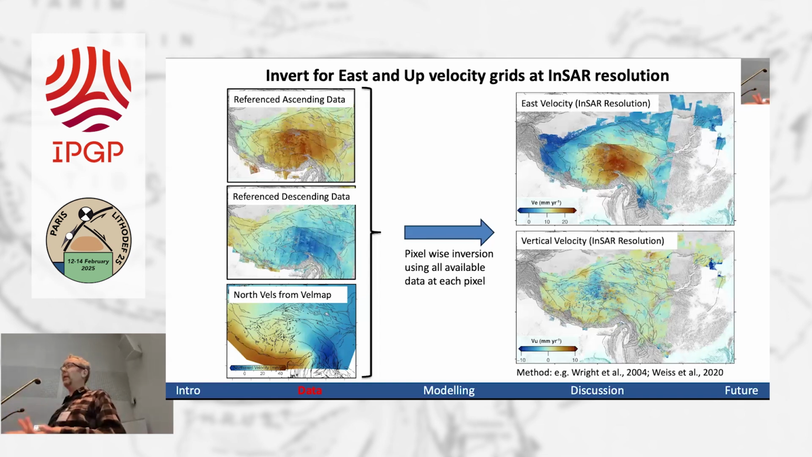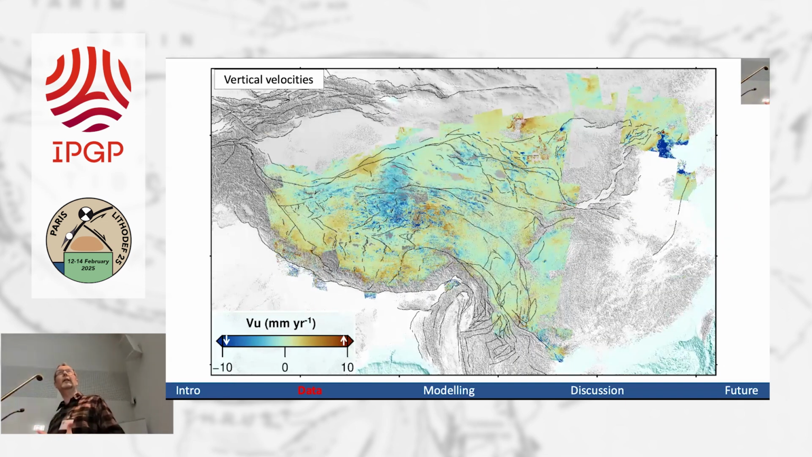We get around that by using the north-south from essentially the GNSS data. So that's really an interpolated velocity field. But we can do a pixel-wise inversion for east-west velocity and vertical velocity. The vertical velocities, there's lots of stuff going on in here.